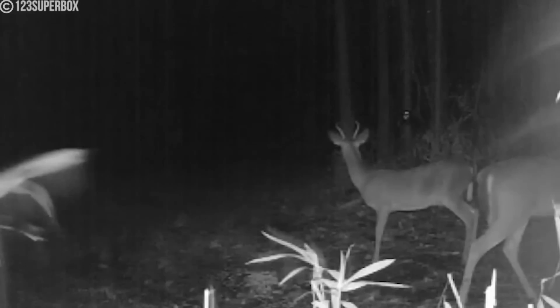In January 2012, a man's routine trail camera check turned into quite a scare. Scrolling through the footage, he spotted something chilling, an eerie glow drifting through the dark woods like a floating lantern.